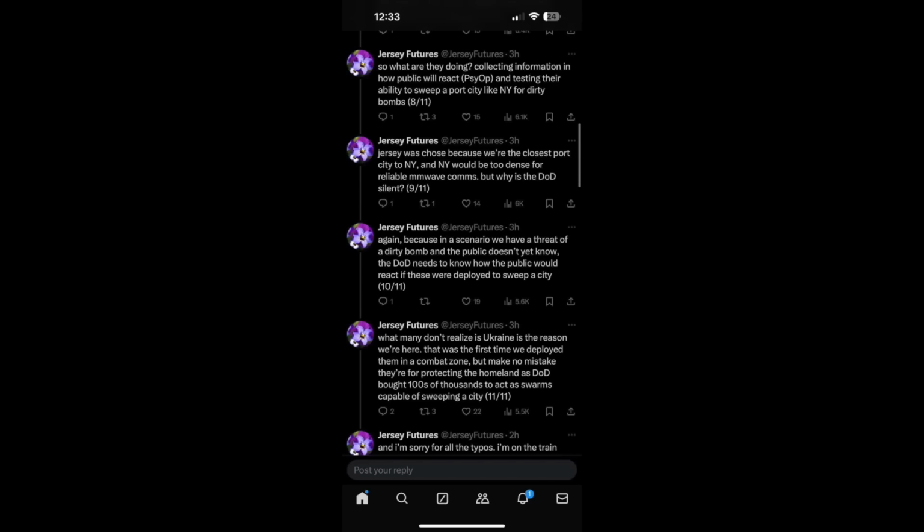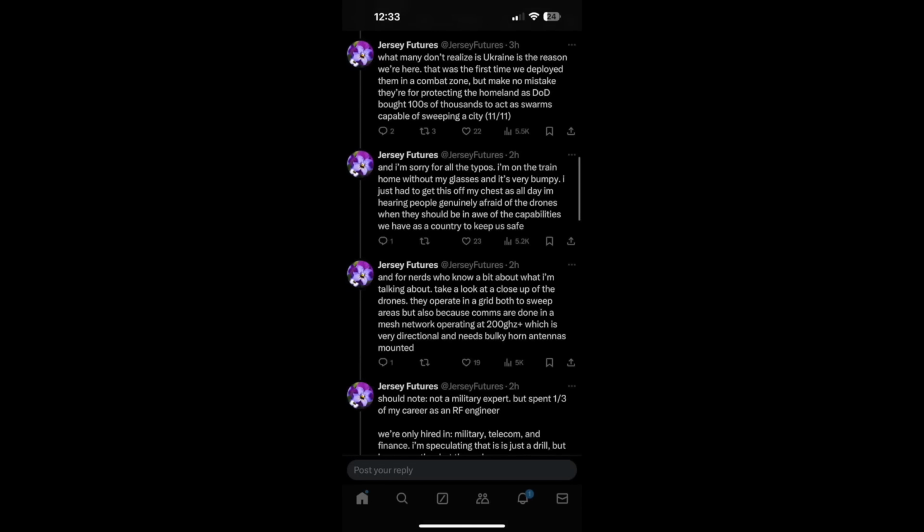The DoD needs to know how the public would react if these were deployed to sweep a city. What many don't realize is Ukraine is the reason we're here. That was the first time we deployed them in a combat zone. But make no mistake, they're for protecting the homeland, as DoD bought hundreds of thousands to act as swarms capable of sweeping a city.